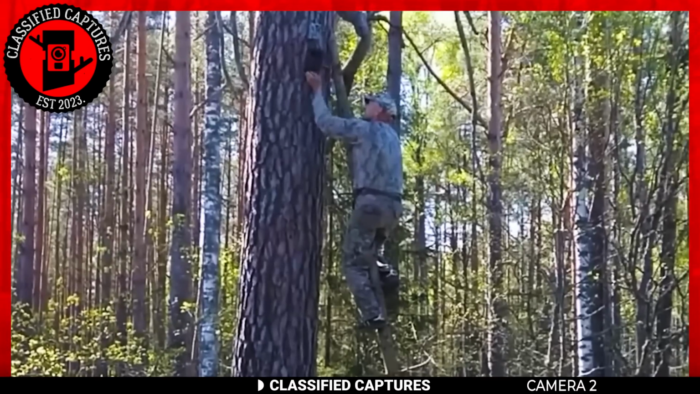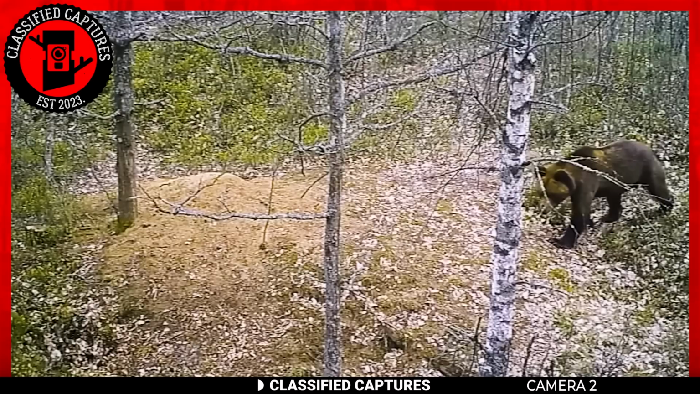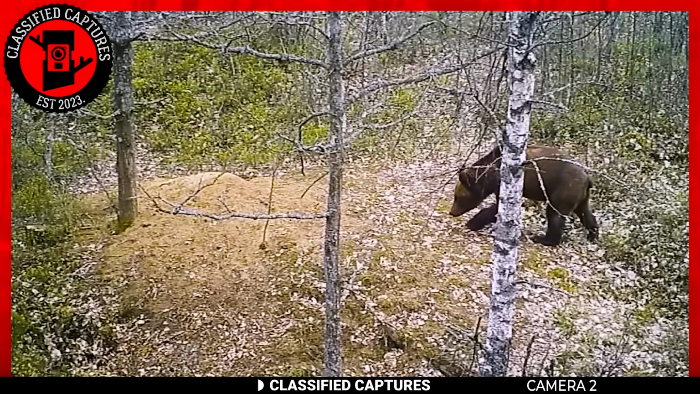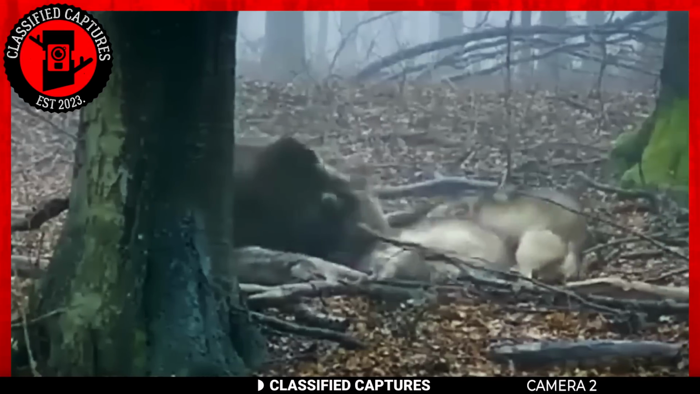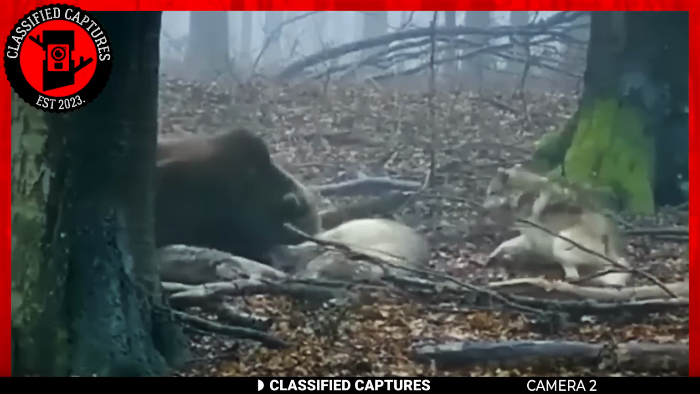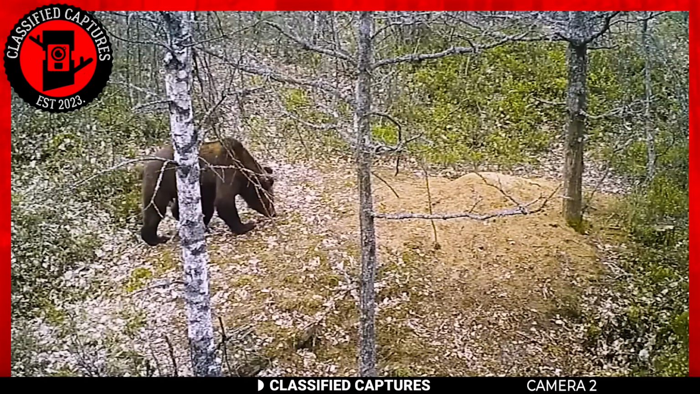Now we move on to something that's actually dangerous and features an actual attack. Did you know bears and wolves are usually found in similar territories? Did you know that they're competitors that don't usually see eye to eye? Well, if you didn't, this Trailcam footage will set the record straight.